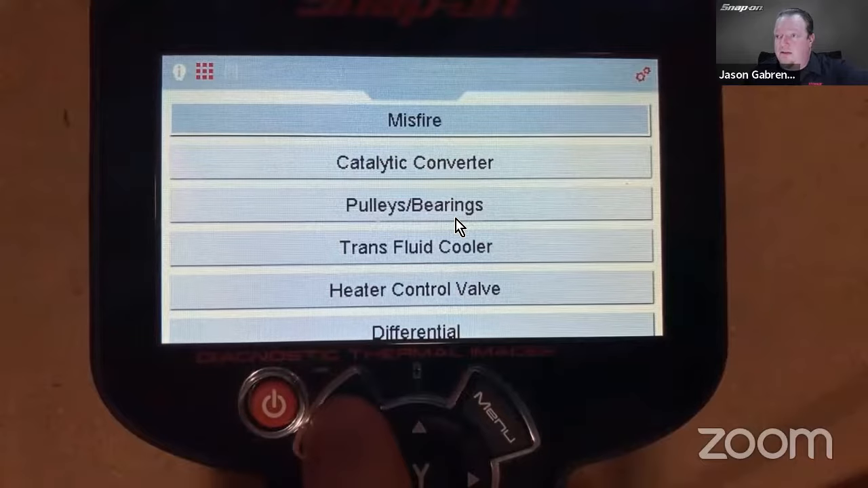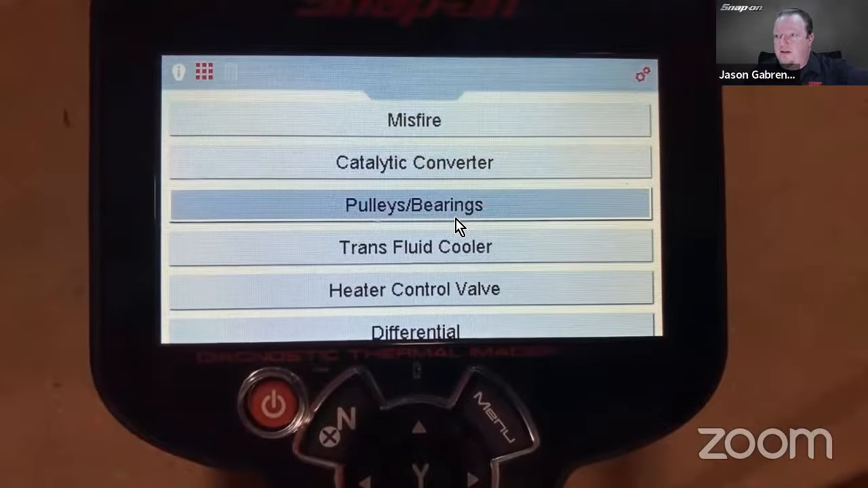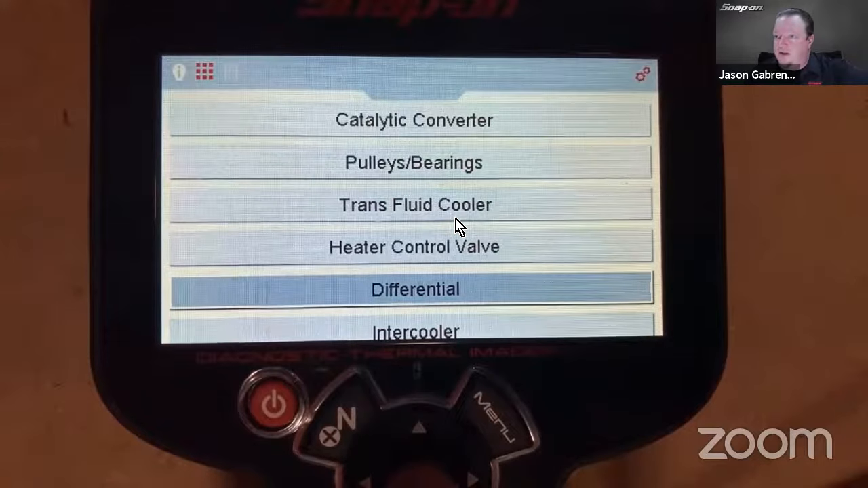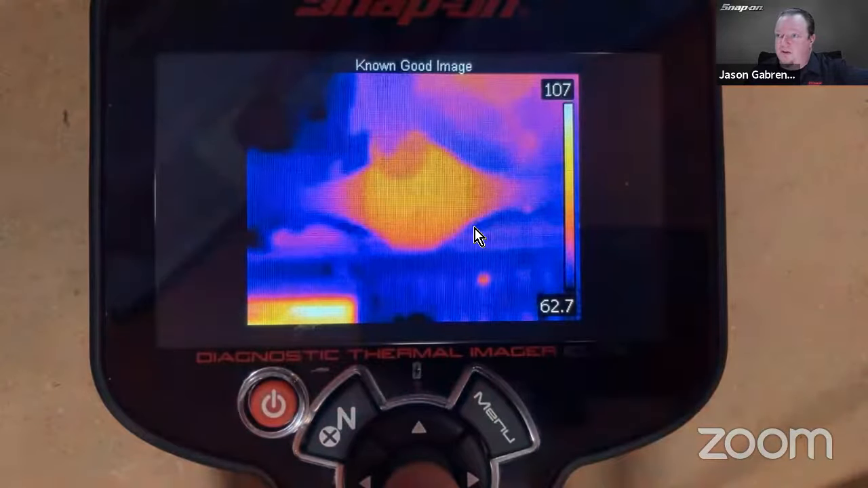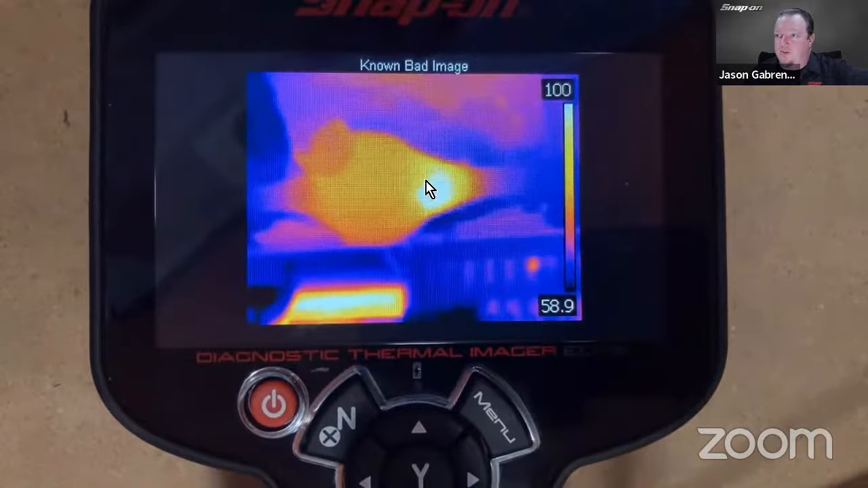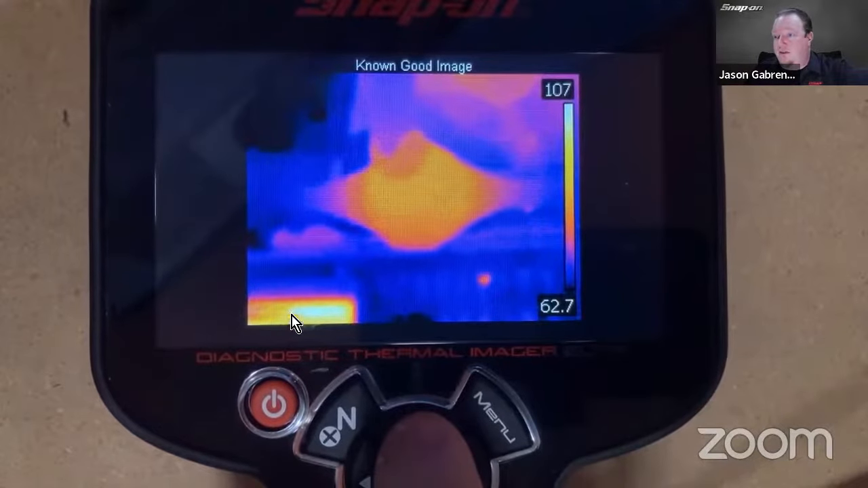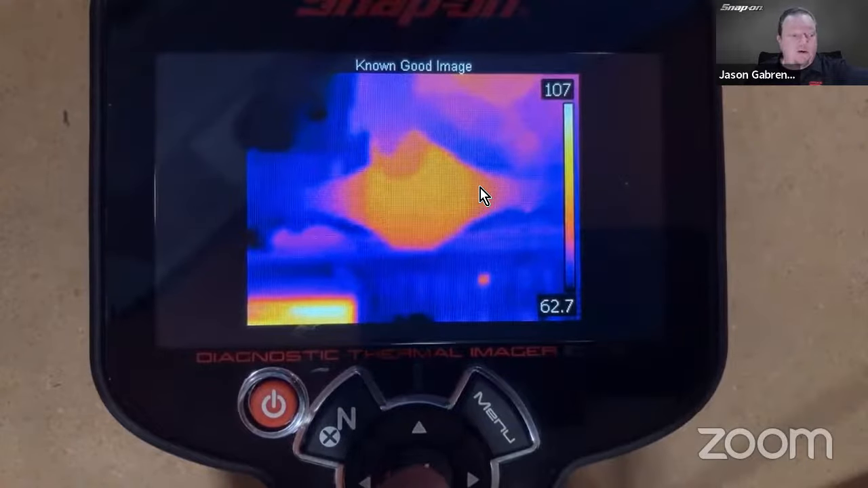So back out, things like the differential are pretty cool too, I think. See, there's a good one. There's a bad one. Bearing's too hot, right? Side bearing on the differential, 100 degrees, 107. Oh, it's actually 170 degrees over here, but it's cooler right there.